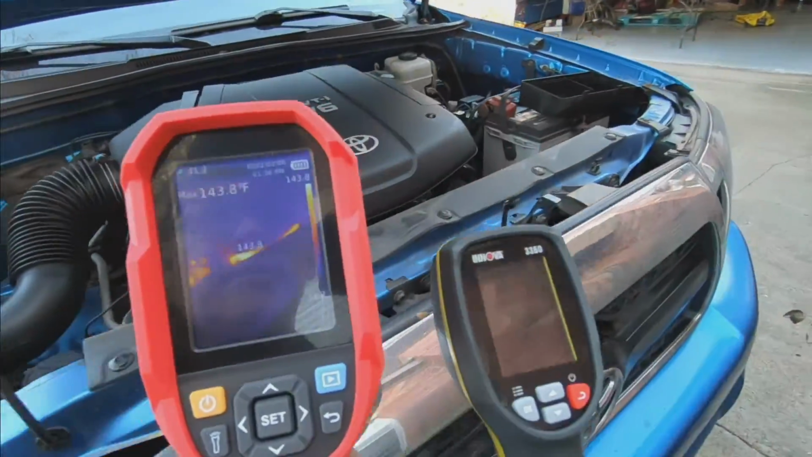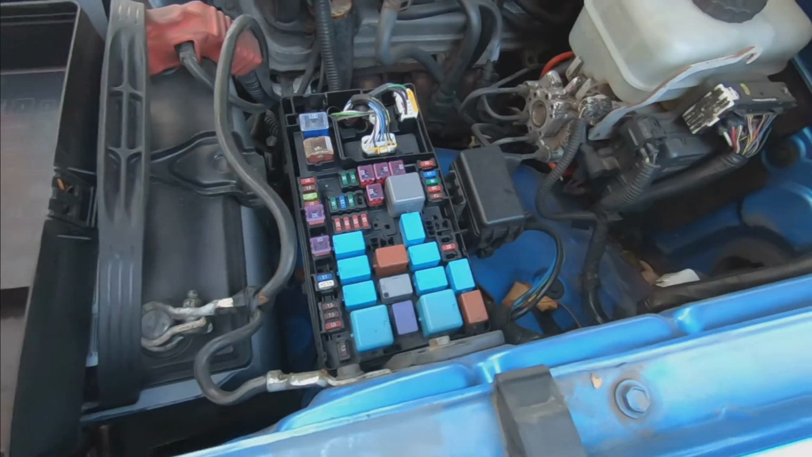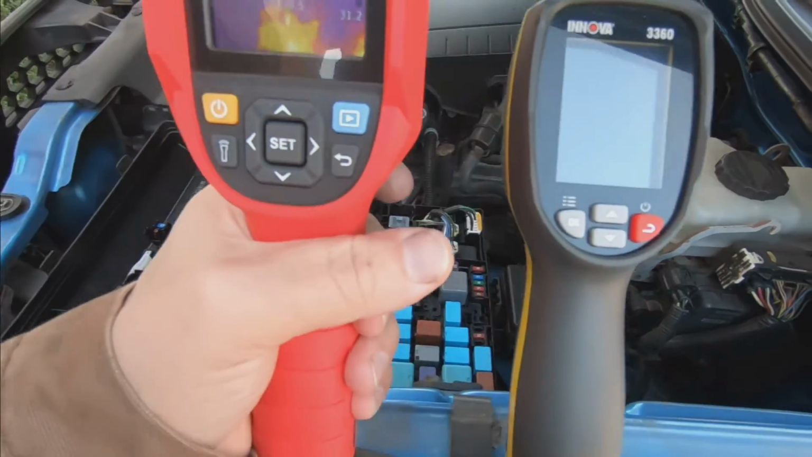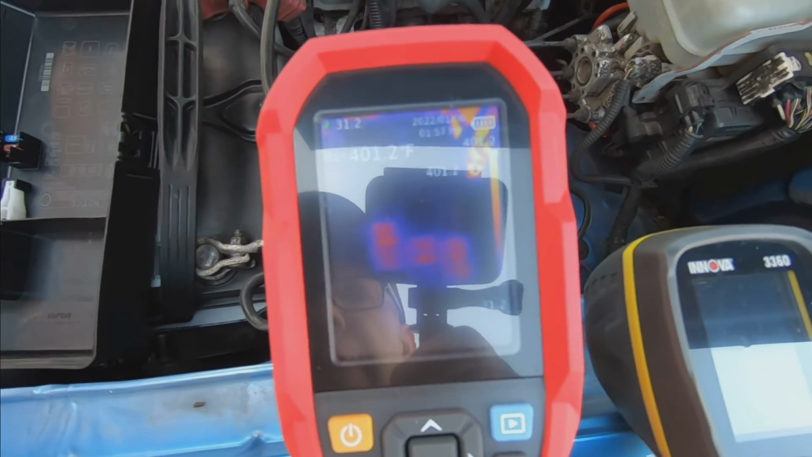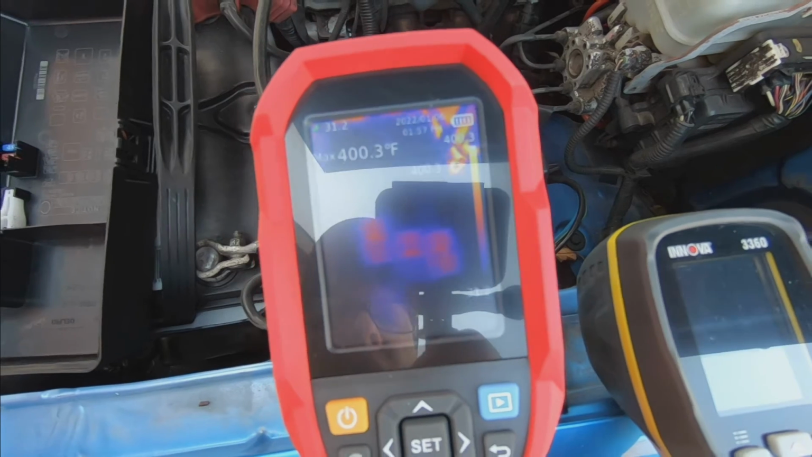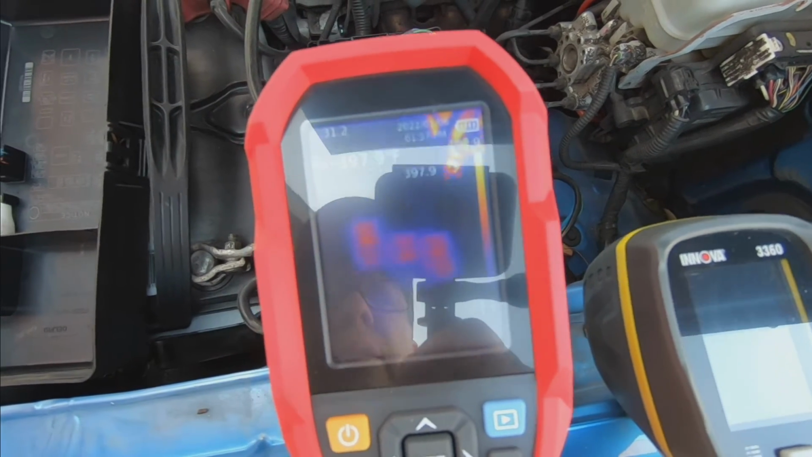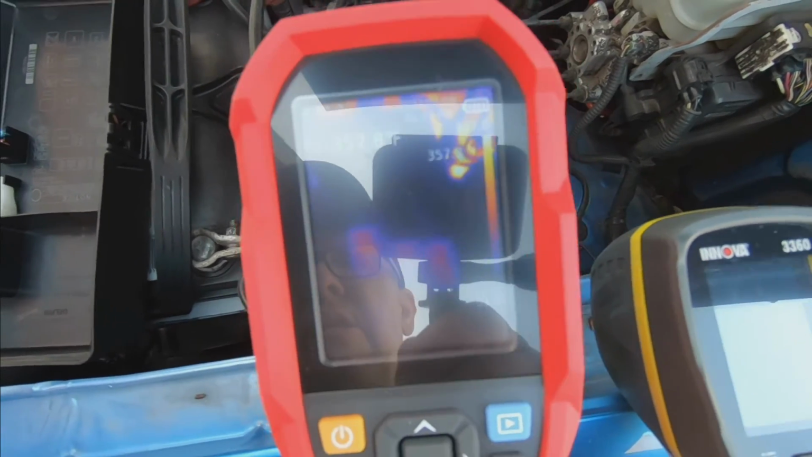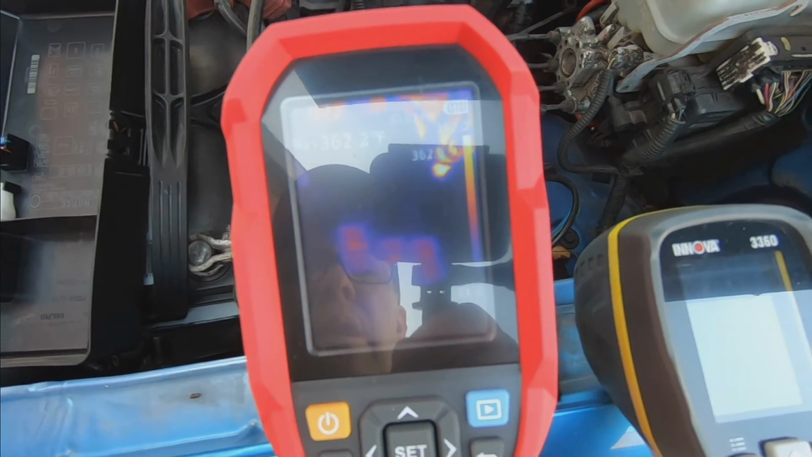Anyway, that's about it. I just kind of wanted to show you. Oh, there's the fuses. That's another thing. If you've got a short and you're trying to find what circuit is pulling all the power, or you've got a battery that's running down overnight, just all kinds of stuff, you can use this to take a look and see what is drawing power and what's not.